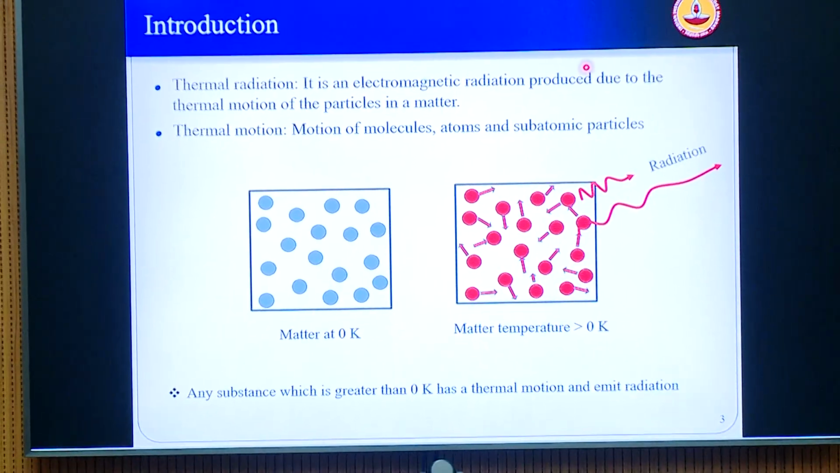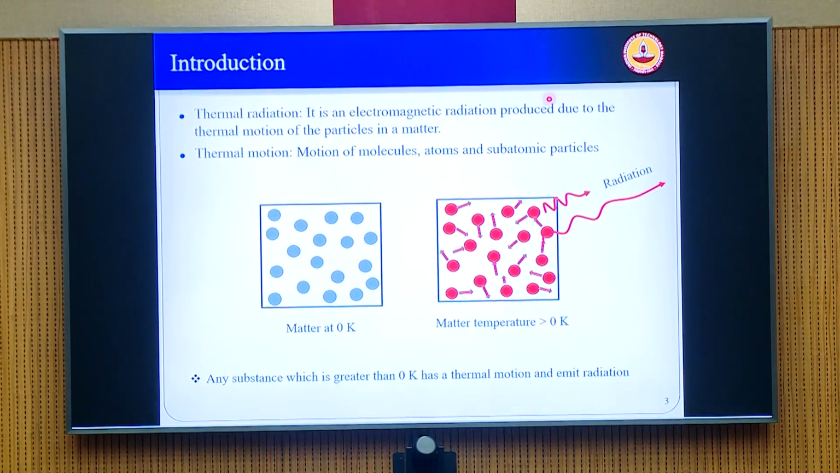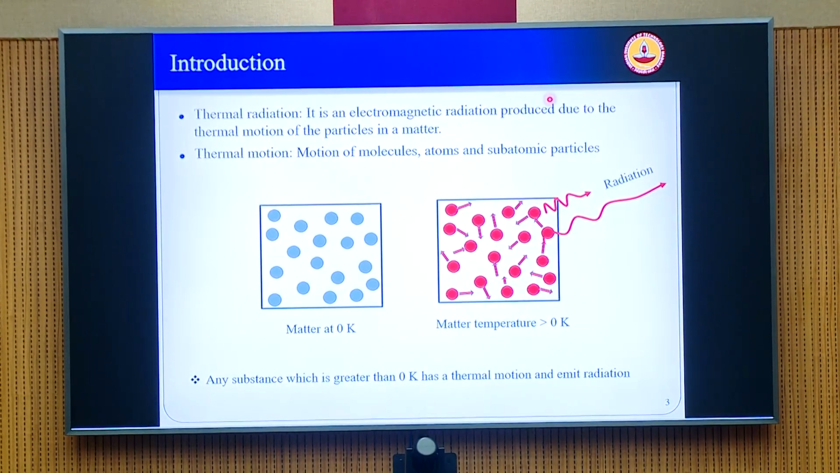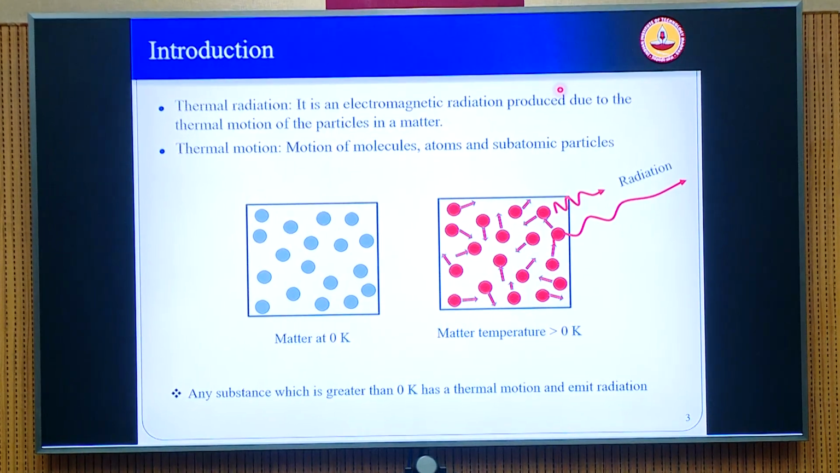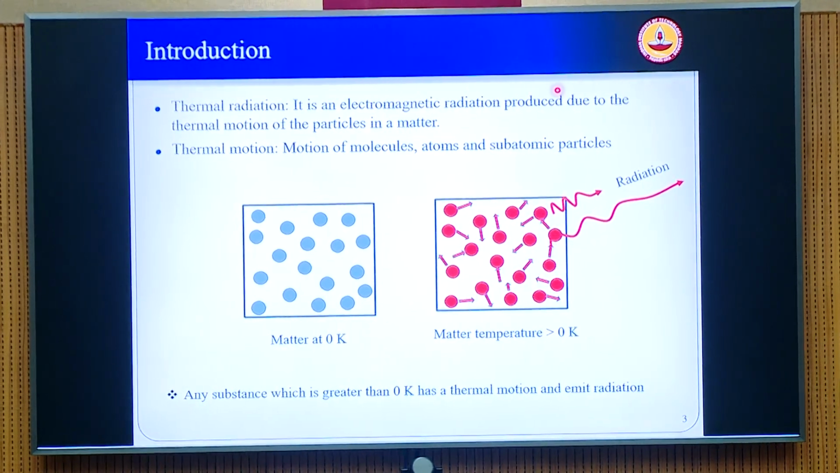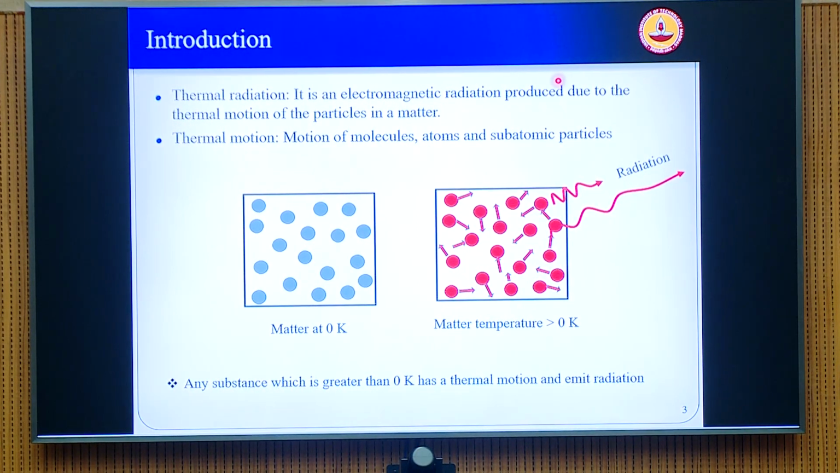and once movement of charged particles happens, what happens? So you have electromagnetic radiation. So this is basically the principle of how electromagnetic radiation is associated with movement of particles like molecules or atoms. And any system above 0 Kelvin can have this kind of random motion, and the higher the temperature, the greater is the motion of these particles, the velocity at which these particles move randomly, and consequently the emission of electromagnetic radiation will also become significantly higher. So this is the basic principle.